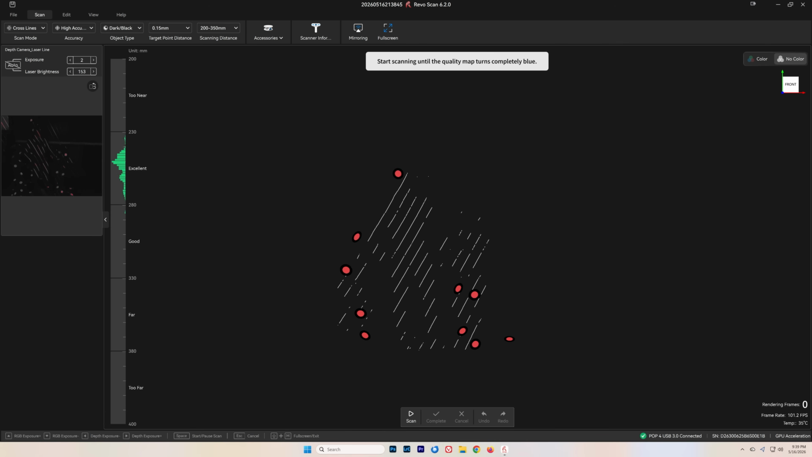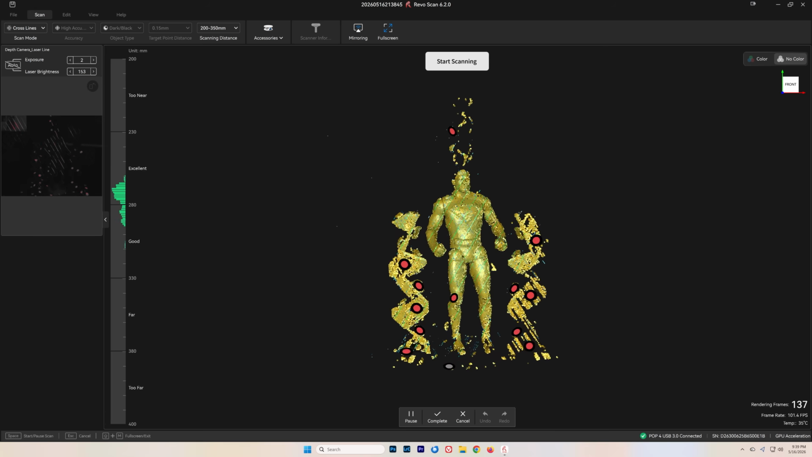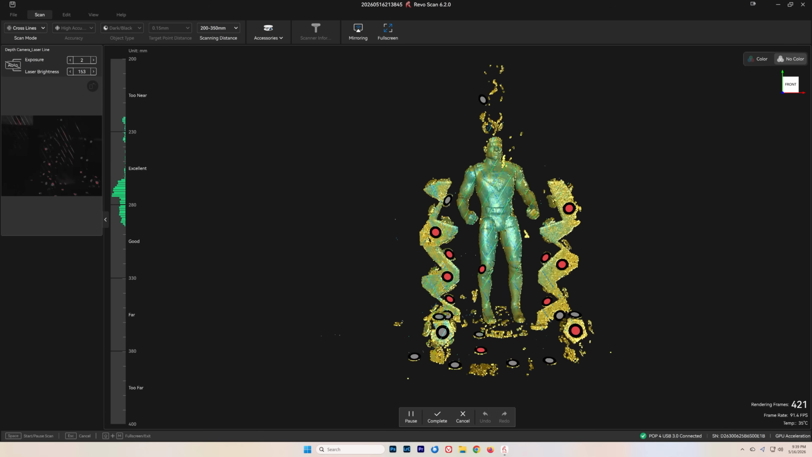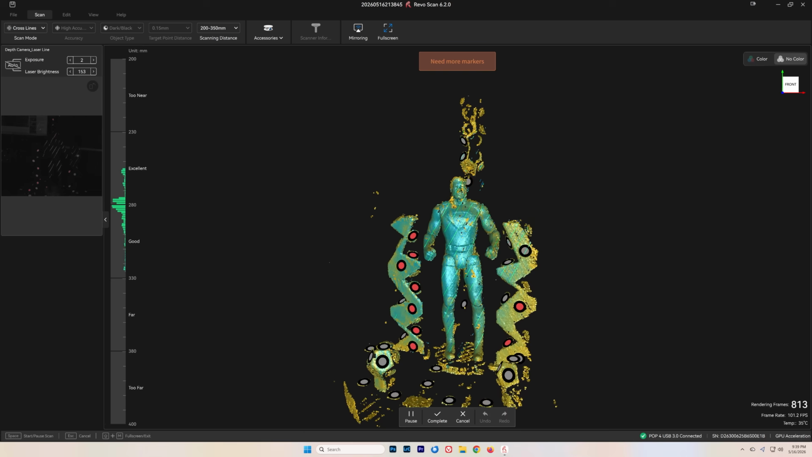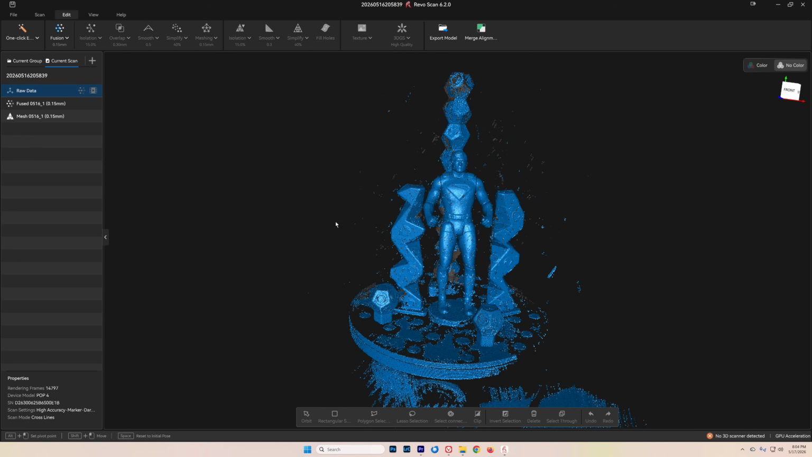But before we take a look at the 3D print, I want to continue looking at the laser scanning features of the POP4. Here you can see I am scanning the Man of Steel figurine, and we are using the cross-line laser scanning mode. Now I'm going to cut over to the finished scan, and there's a couple that I actually did. Okay, here we are in Revo Scan 6.